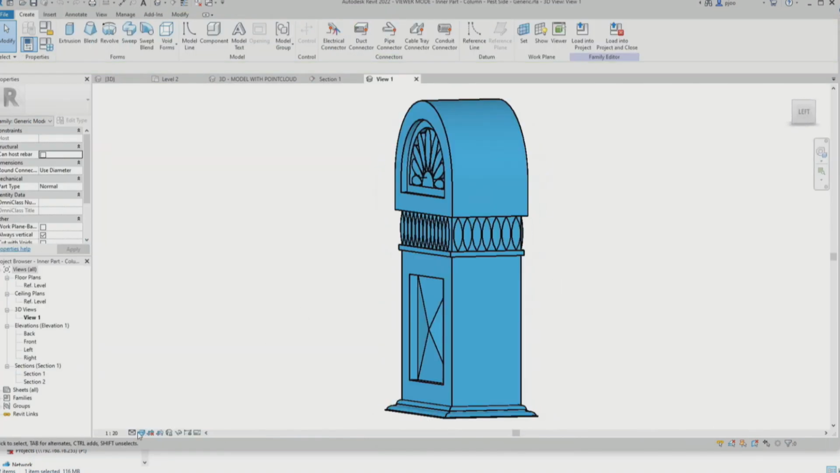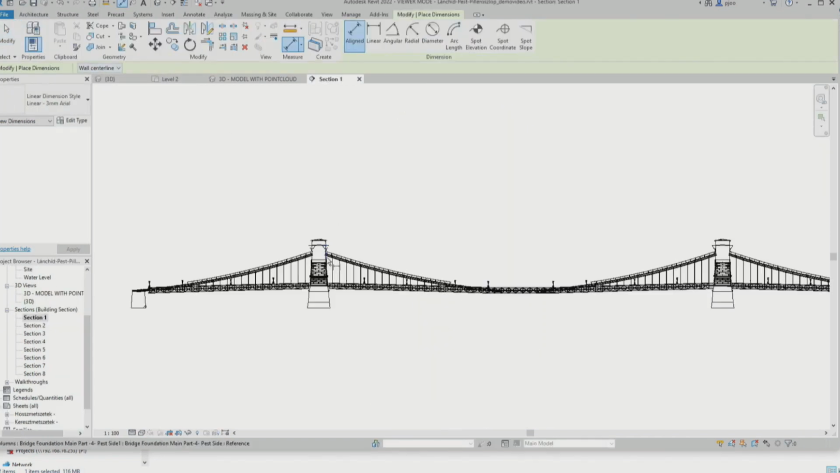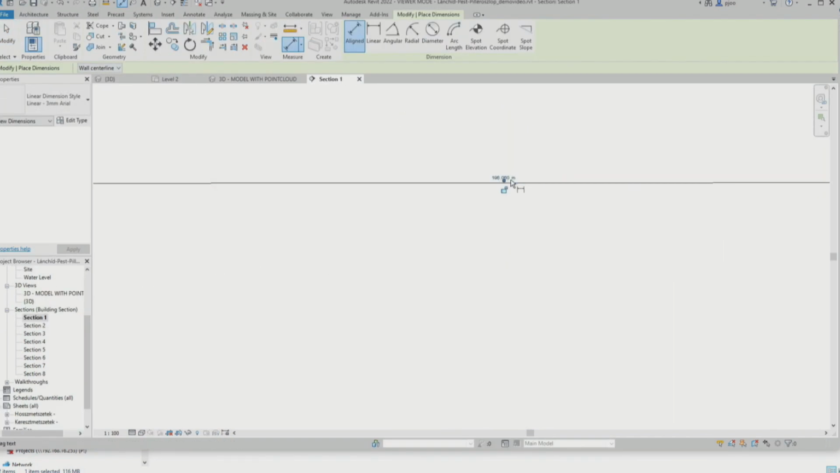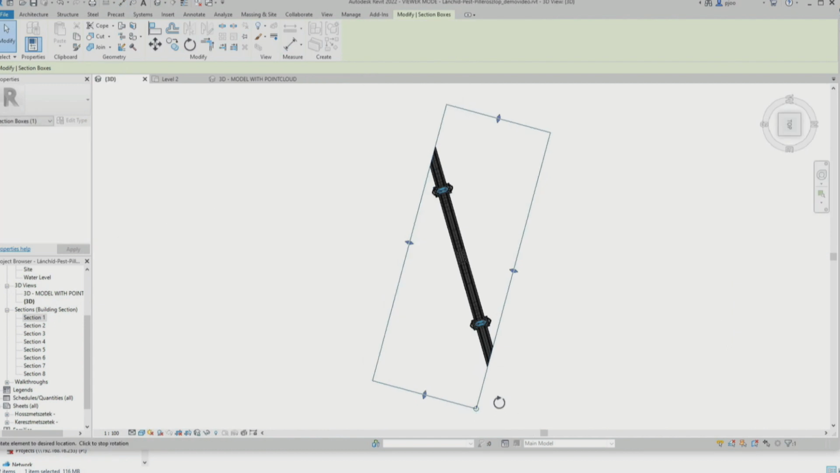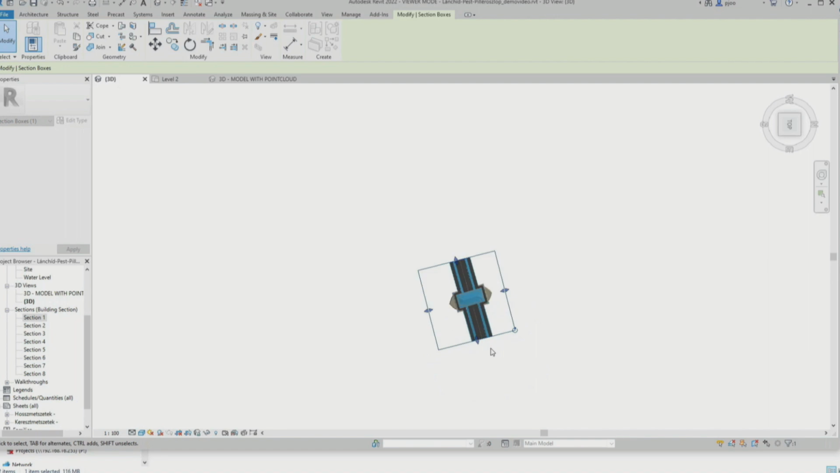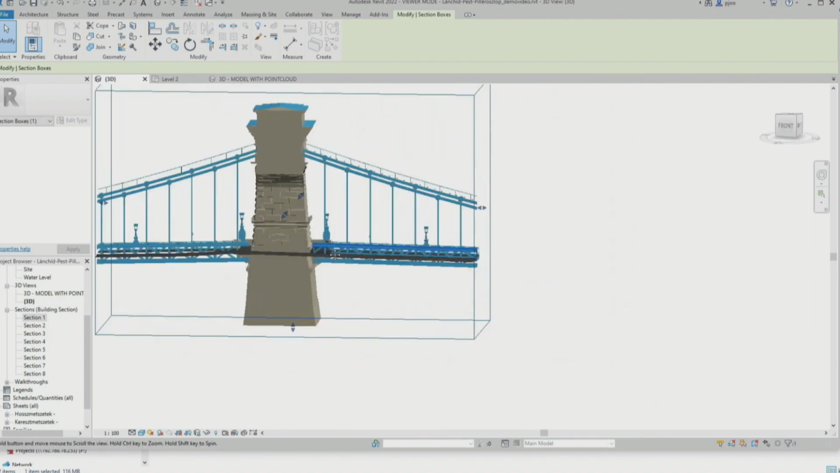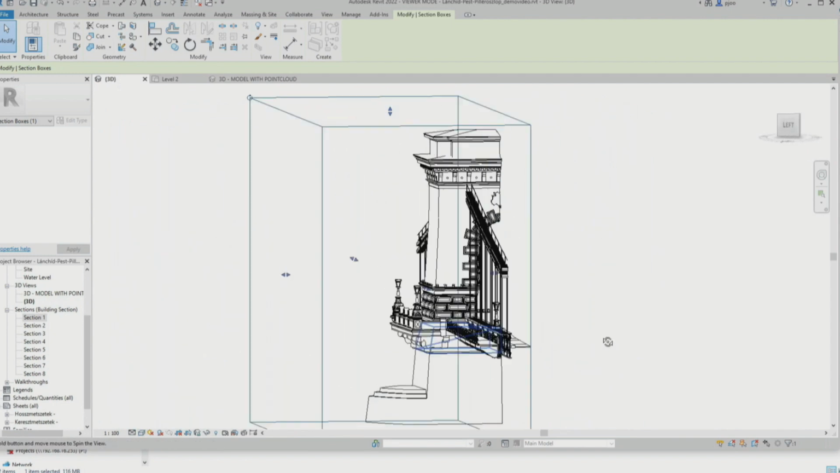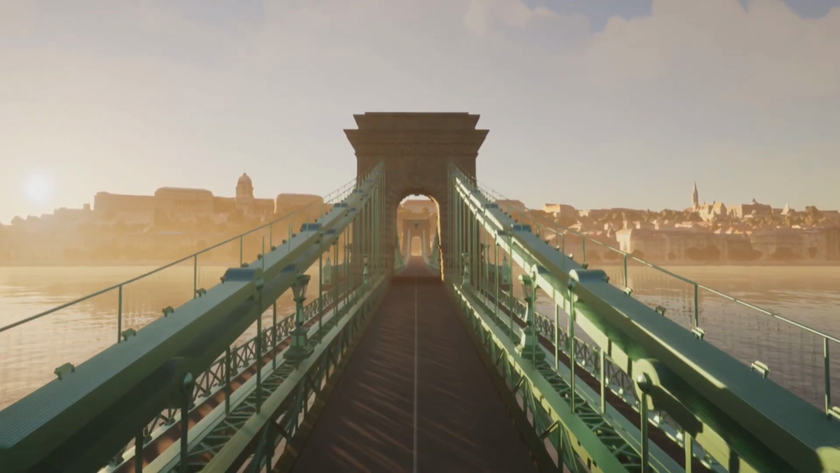I promise I'm going to be talking about all these steps that you see here on the video: data capture, data processing, and after that, how to vectorize and 3D model the entire structure. You can see the level of detail. It was not a small task to undertake. Even the ornaments and everything on the bridge had to be captured.